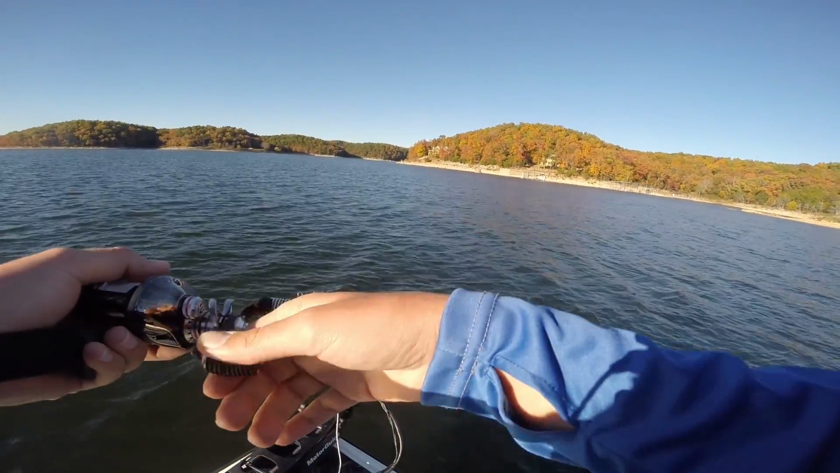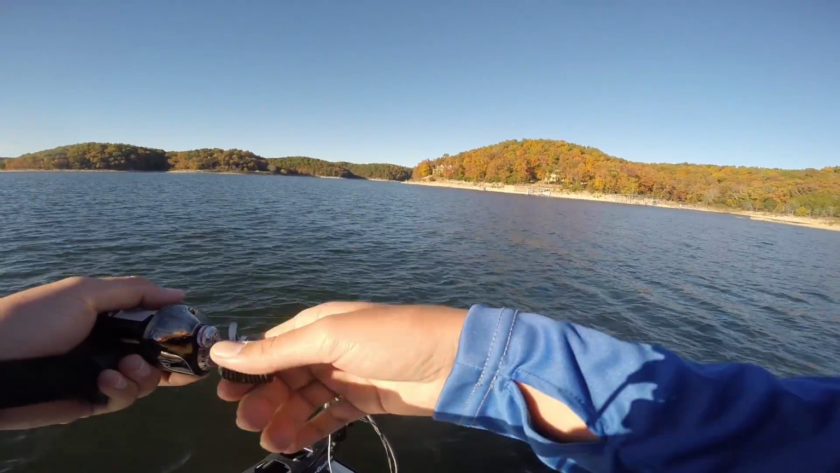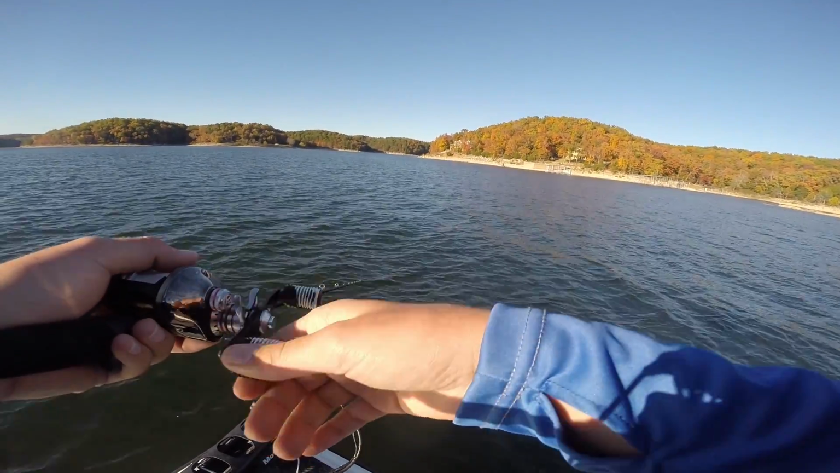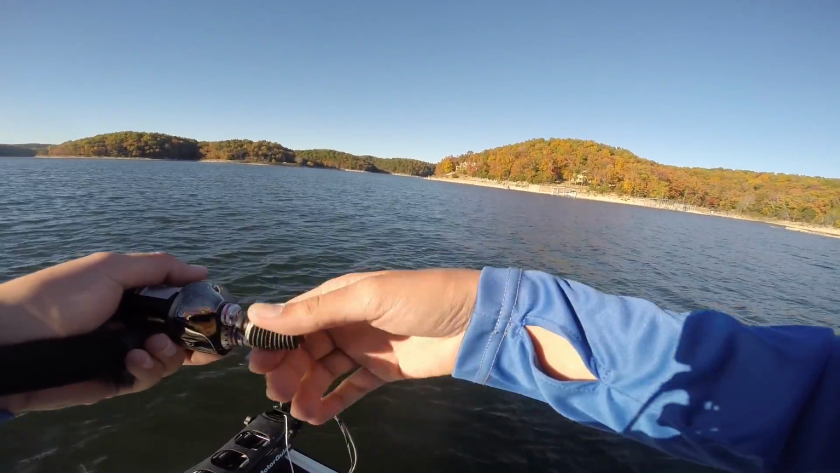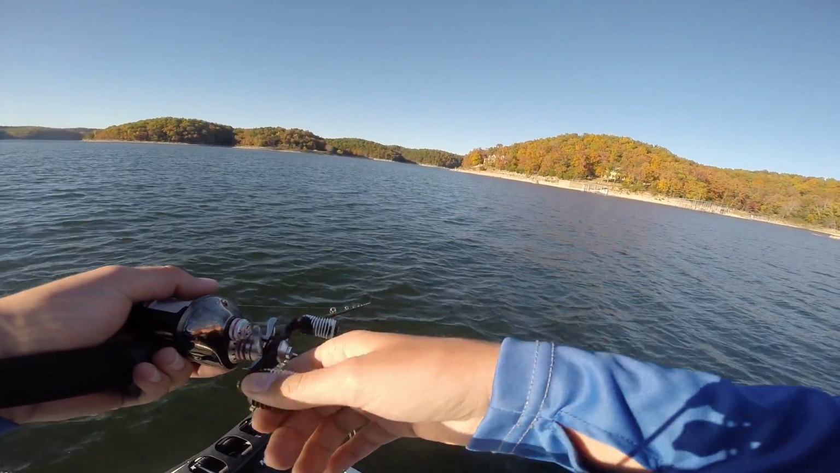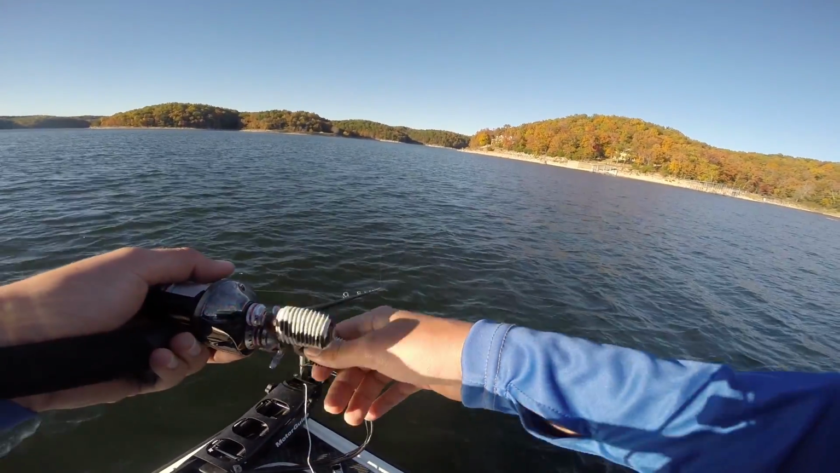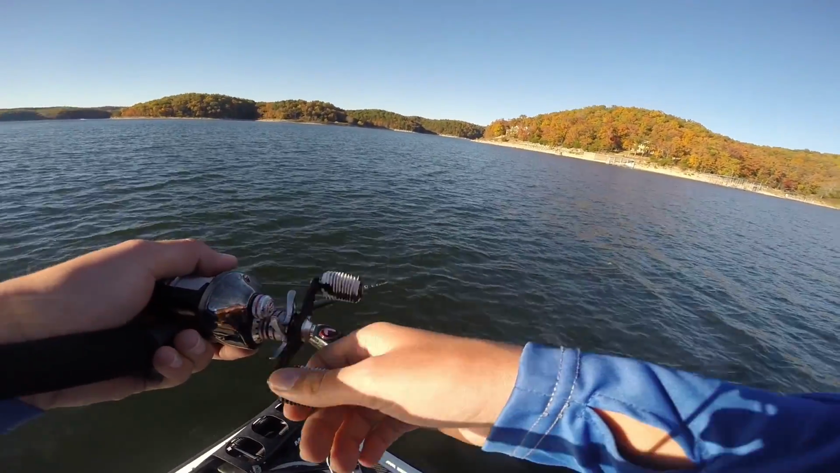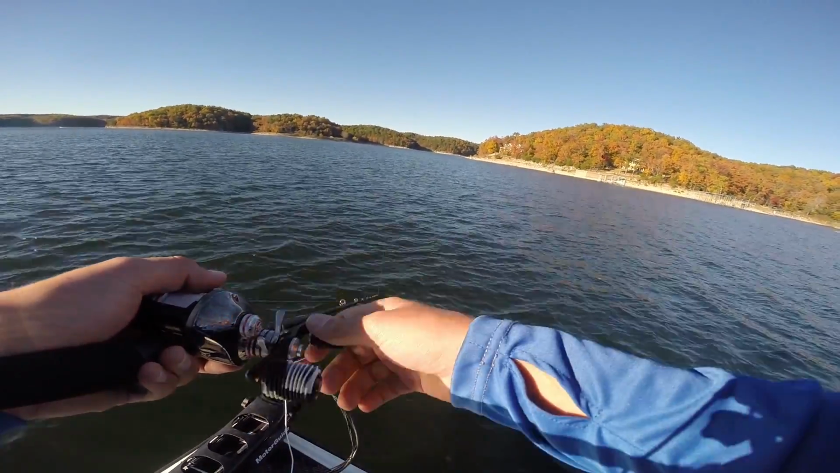And if you notice on that last retrieve, I was reeling that thing in and I sped it up a couple times because I was feeling some fish kind of nip at it. And after I sped it up, that fish came up and just crushed it. And all I do is just, again, 3 or 4 reels of that handle, and normally they'll come up and just choke it.